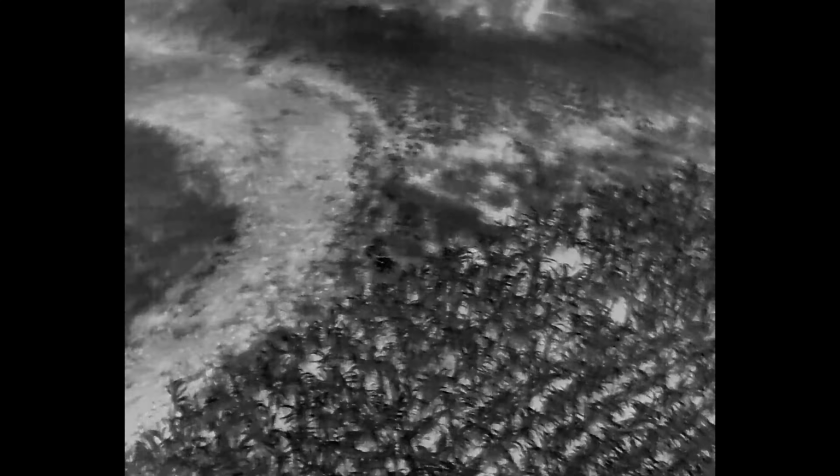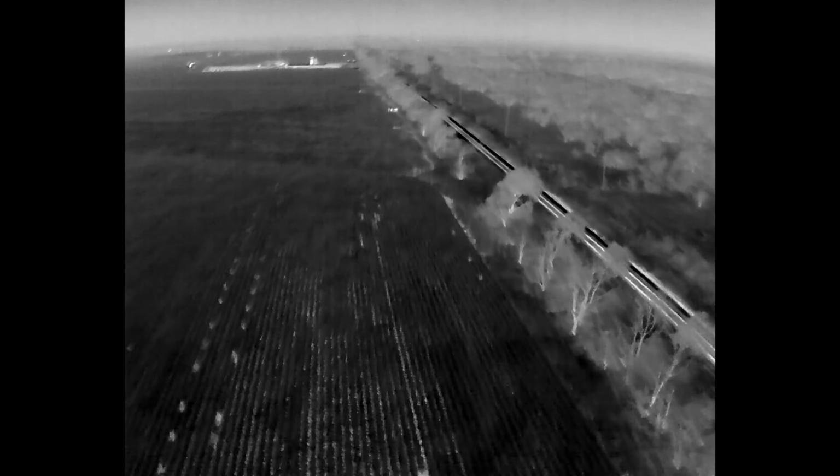And once they cross this opening, we get several shots on them. It looks like we didn't hit any of them. None of them went down right there. But when we went back and looked at the footage later, there were several that we found that were down, about 4 or 5. So we got a lot of good kills here.